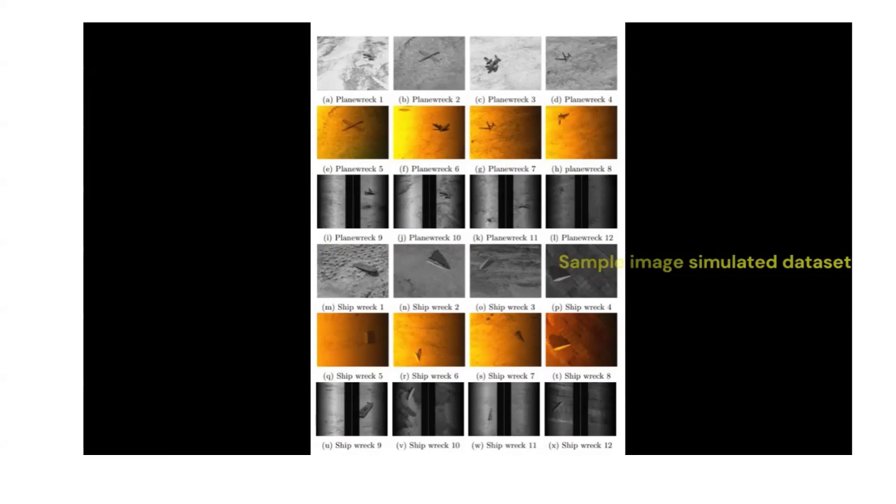Any questions? The first issue is we don't have real data. Then we need to evaluate, right? But even after the regular process, it's still kind of not possible.